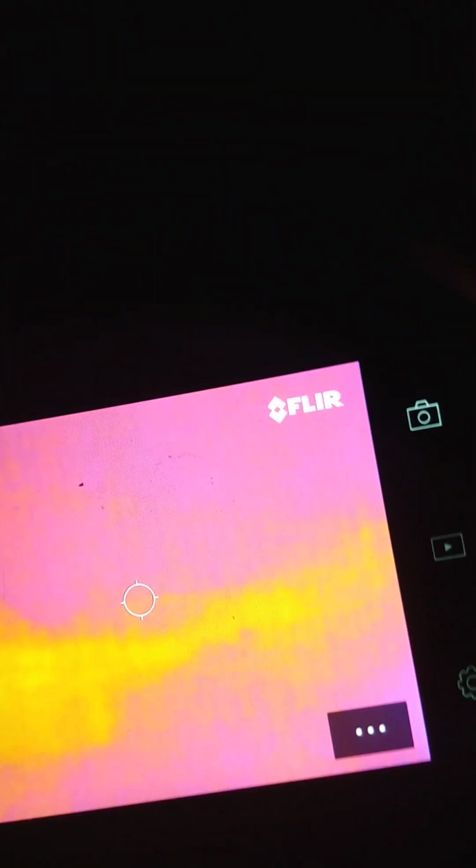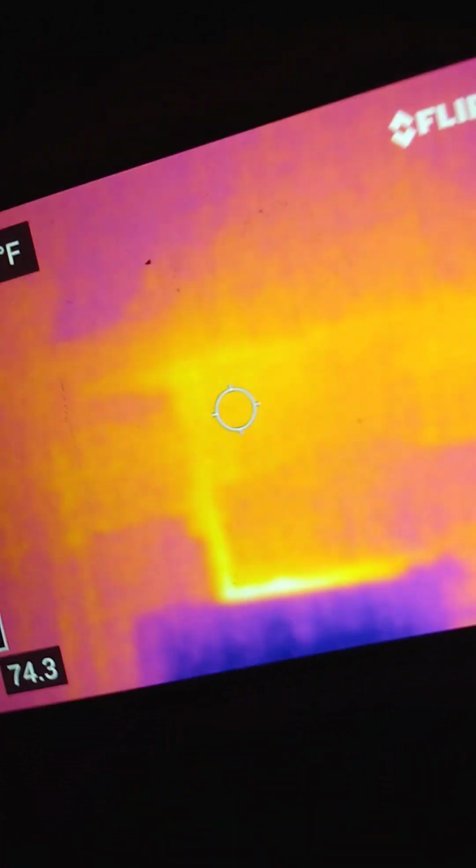That's about 77.4 degrees Fahrenheit. Let's go back up to the corner. This is terracotta brick, so it absorbs the heat. I thought I heard a knock. Yeah, it was a very light knock, but I don't see any cool spots.